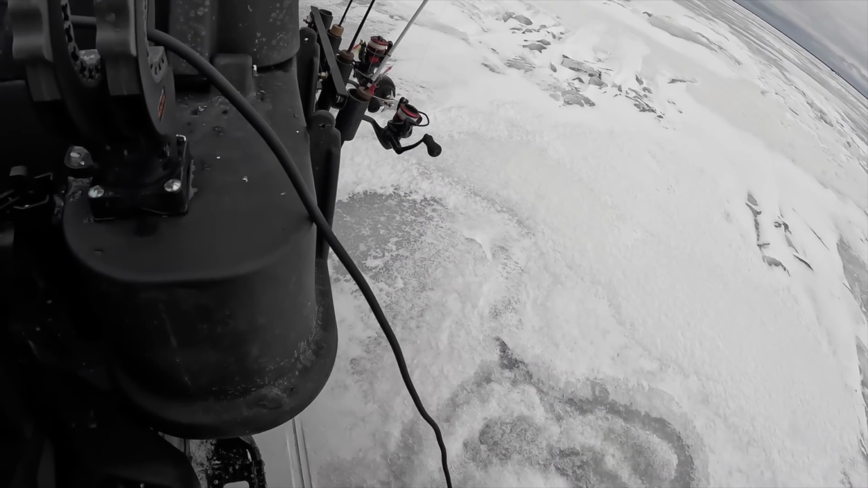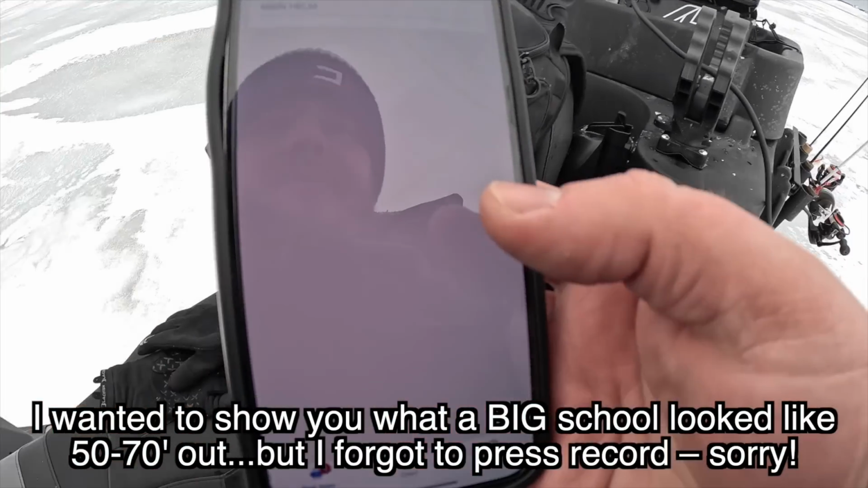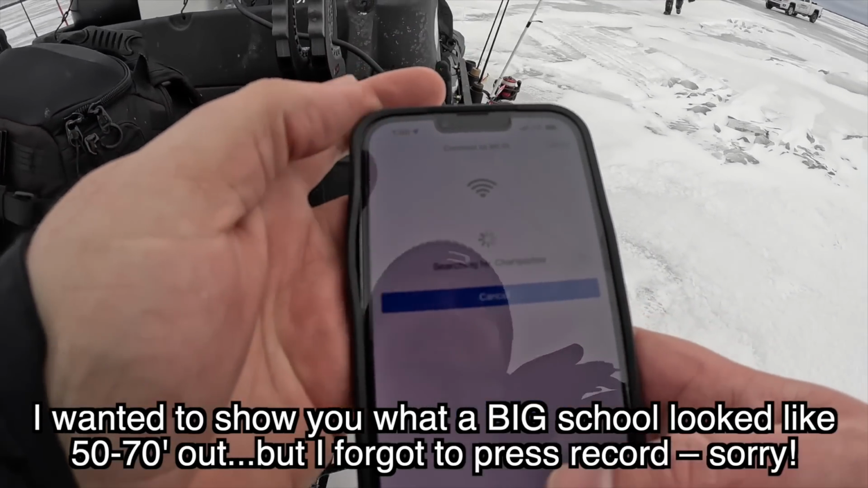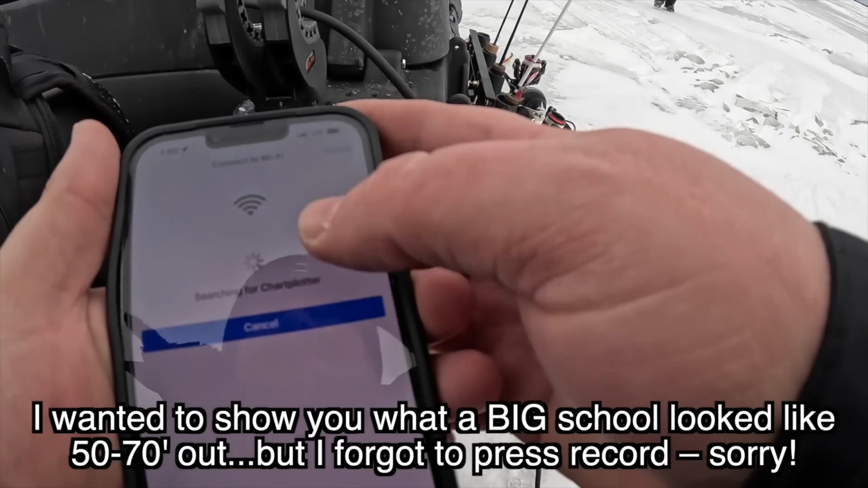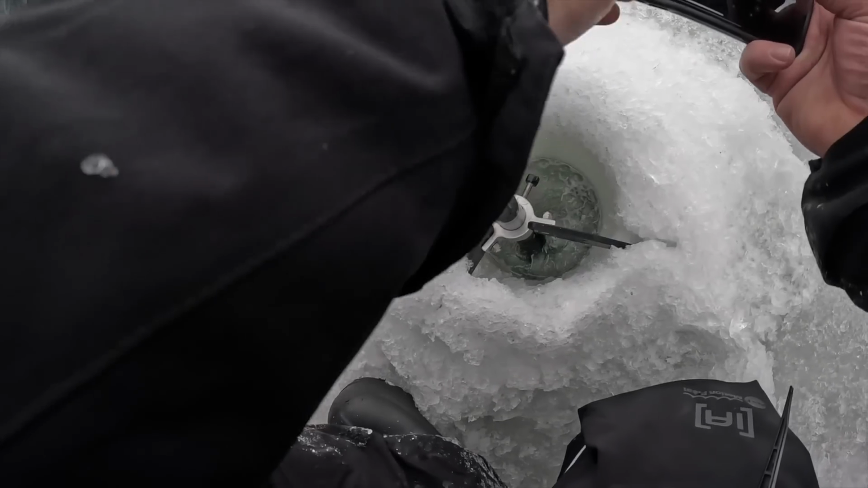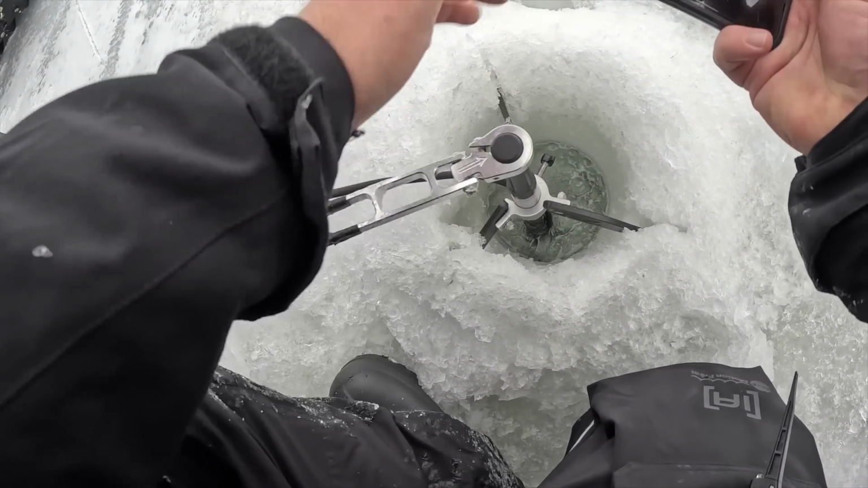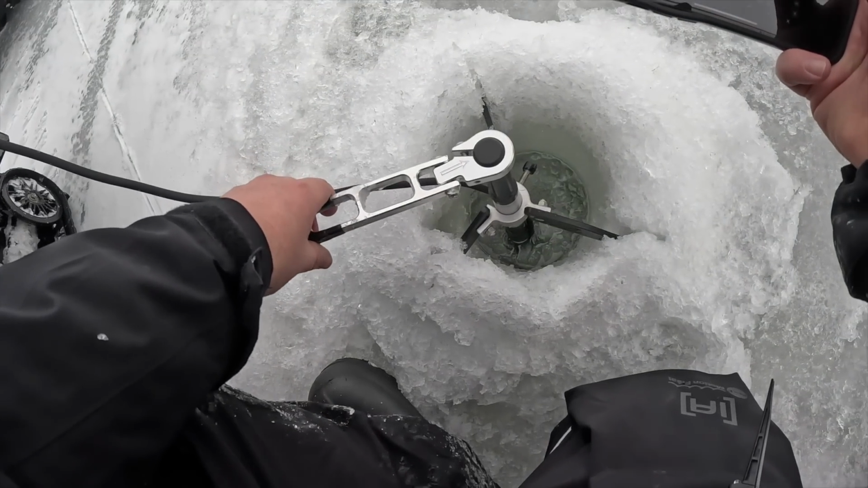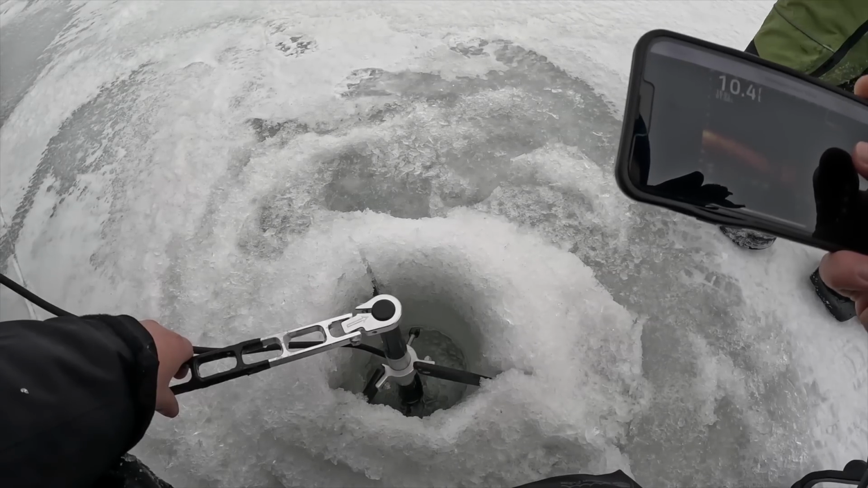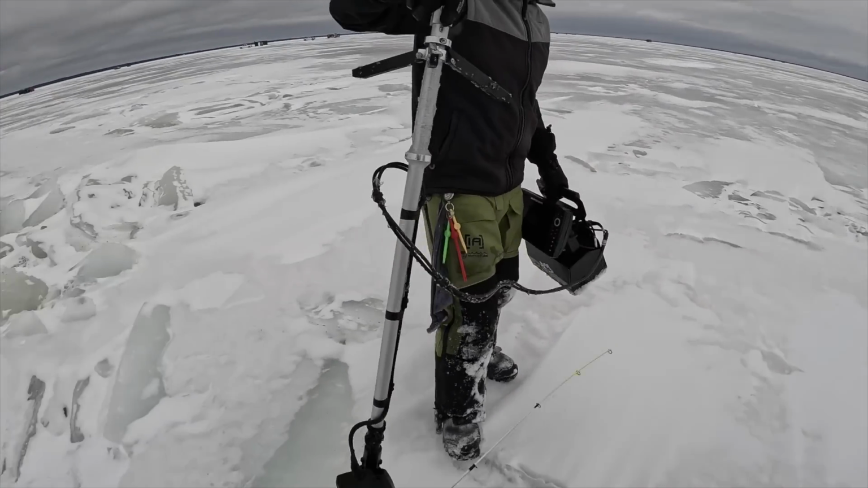Giant school from 50 to 70. Oh. Wild, what they do. Here, look at all those. Oh, dude, it's loaded. Look at all those. Oh my gosh, dude. And I bet you this school's gonna stay here too. They're right under that big sheeted ice. How far away? So they start at 55, but they go all the way to 70. They're right here. Yep, right. Hopefully we can get through this.